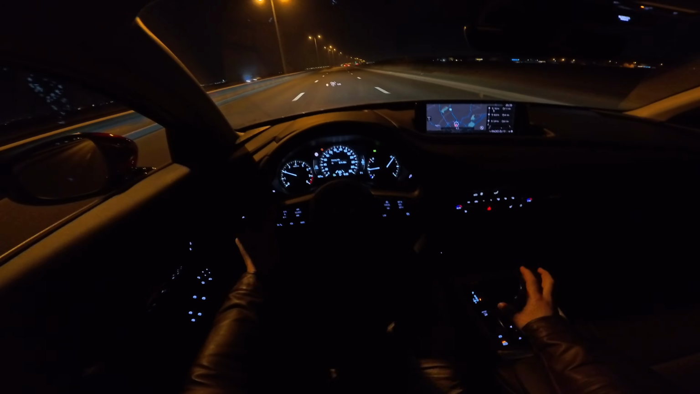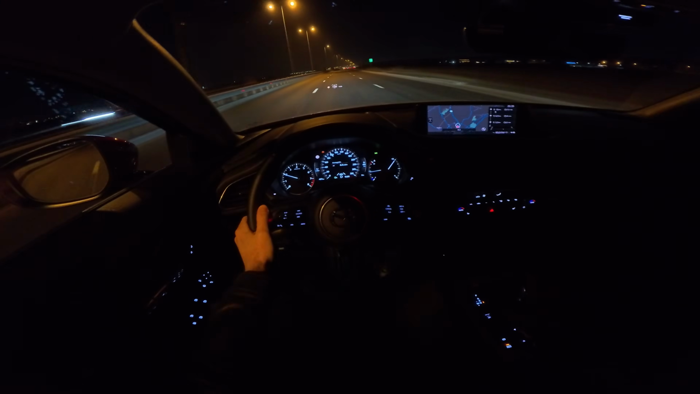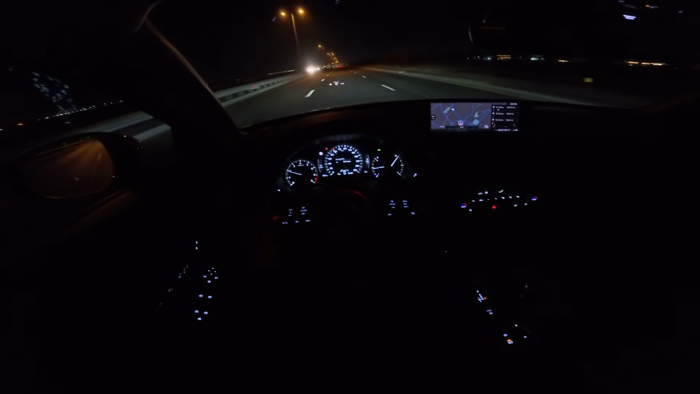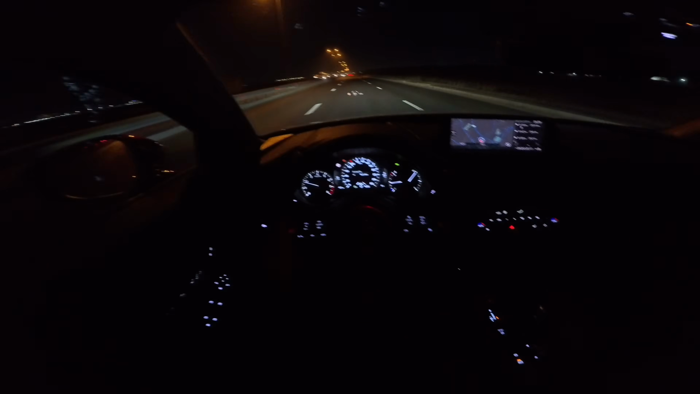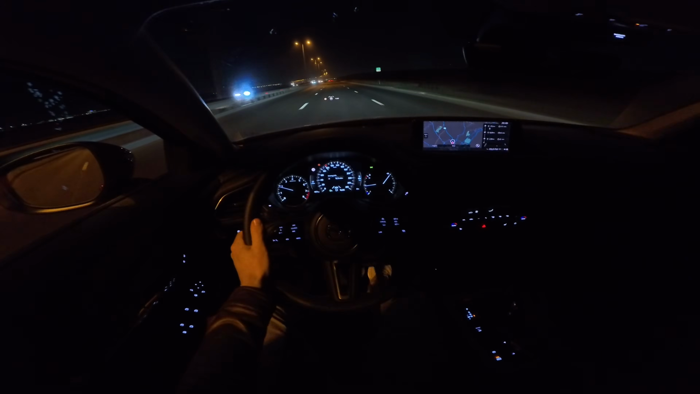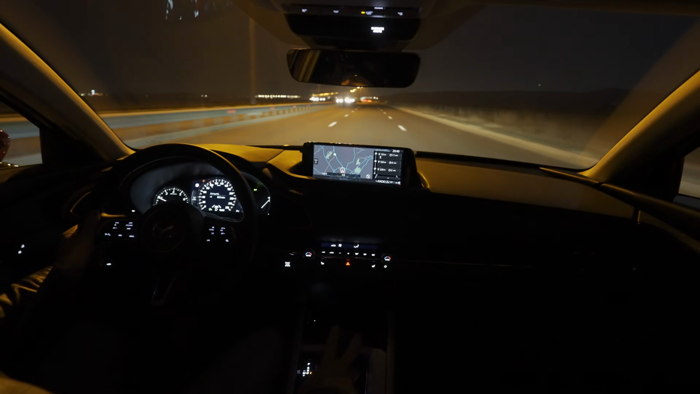The suspension is a little bit stiffer, like sporty driving. Also the steering wheel is a little bit stiffer, so it feels more on the sporty side, but it's a really pleasant car to drive. And the lighting is just wonderful. You don't even need the high beam with those lights, and I have to admit that they are better than on my Tesla Model Y.